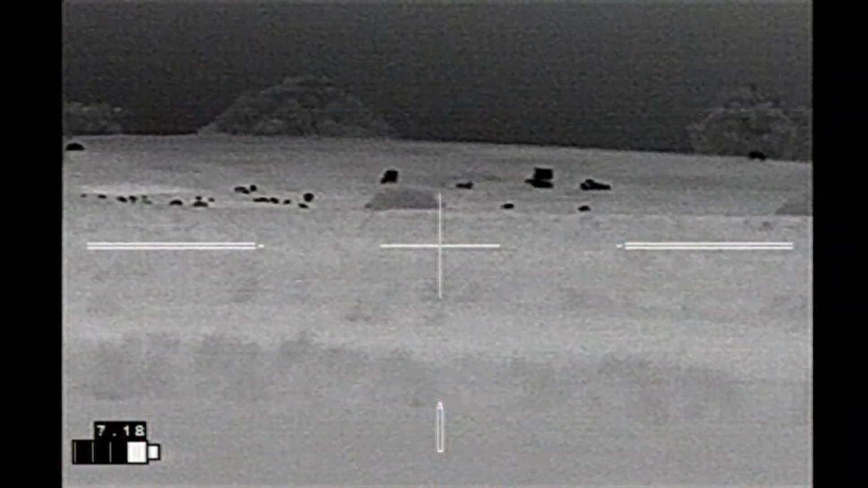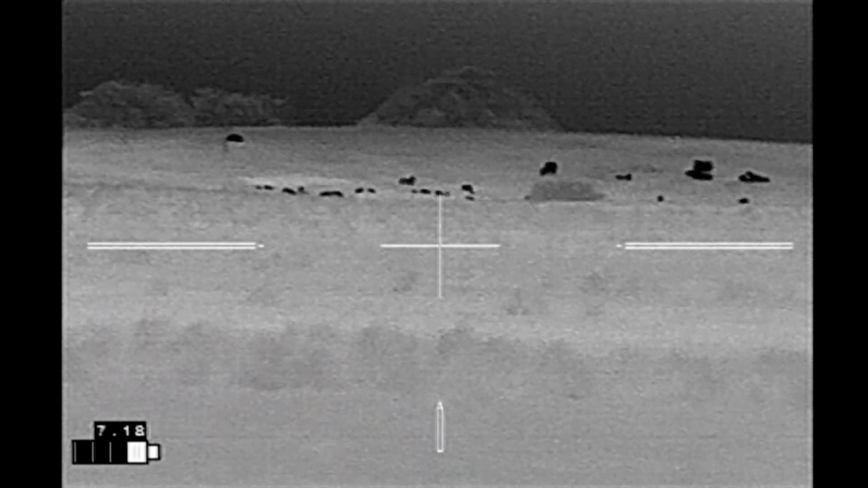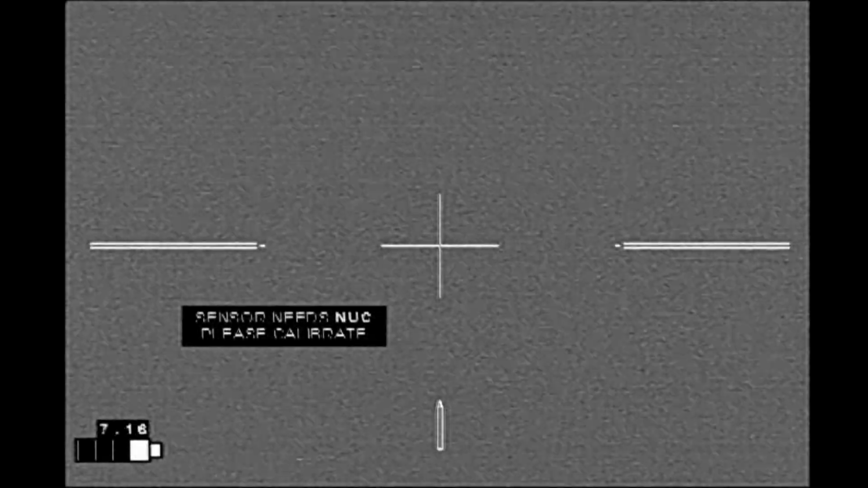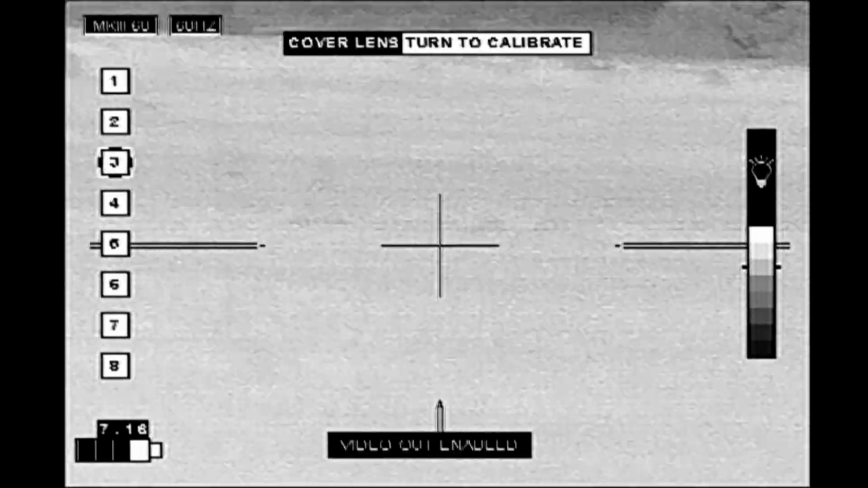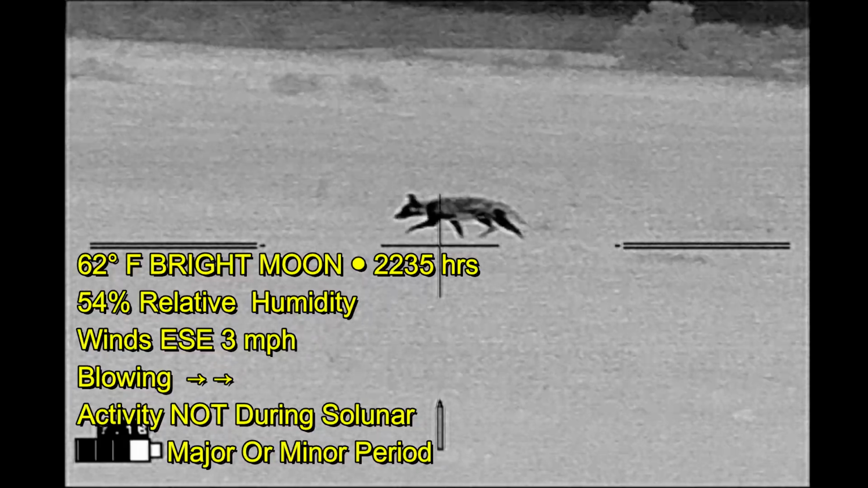Well, headed back out across the pasture again, noticed that there were hogs on the neighbor's property. All the small dots that you see there are hogs. You'll notice some of them are moving around quite a bit. They're in amongst the cattle. And I scared up this coyote in the process. There's that bull again.